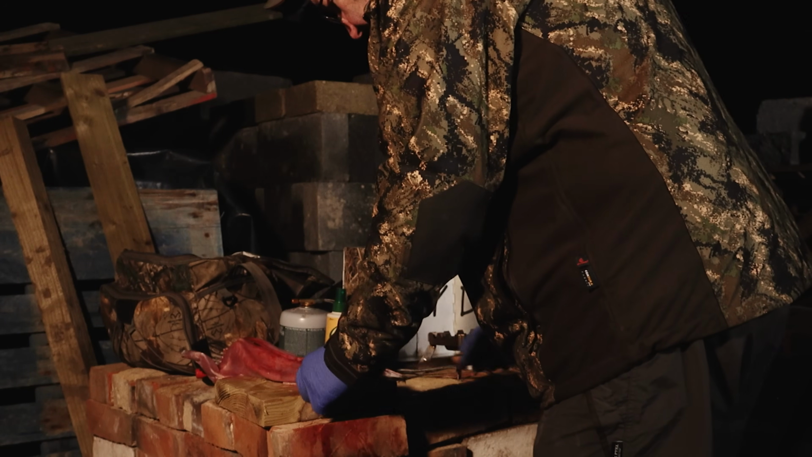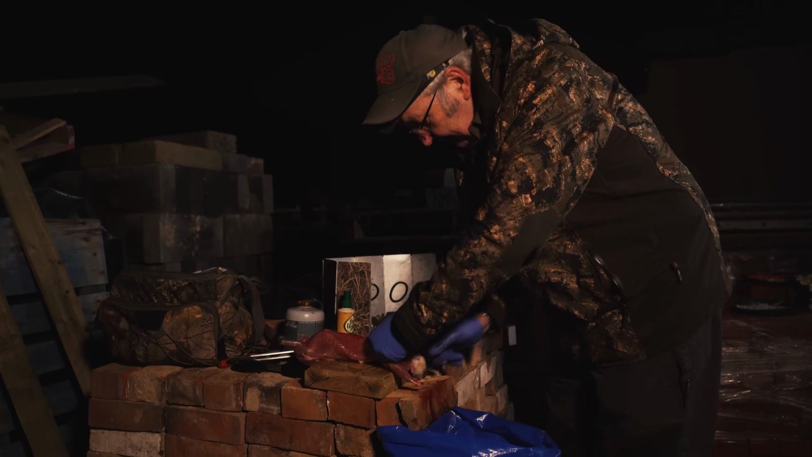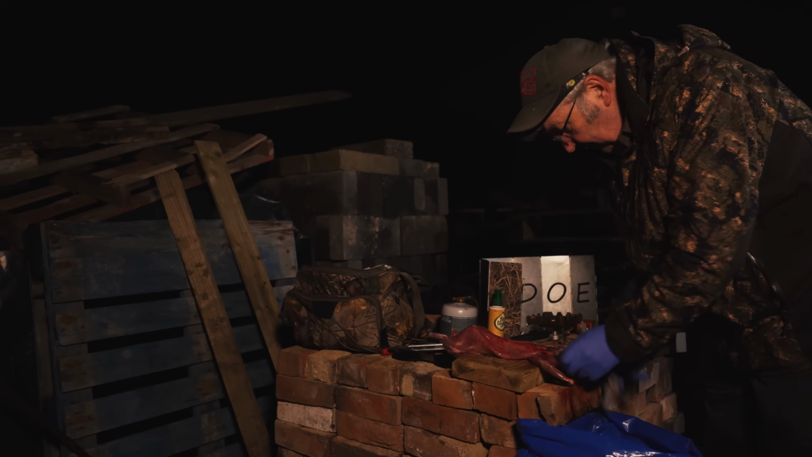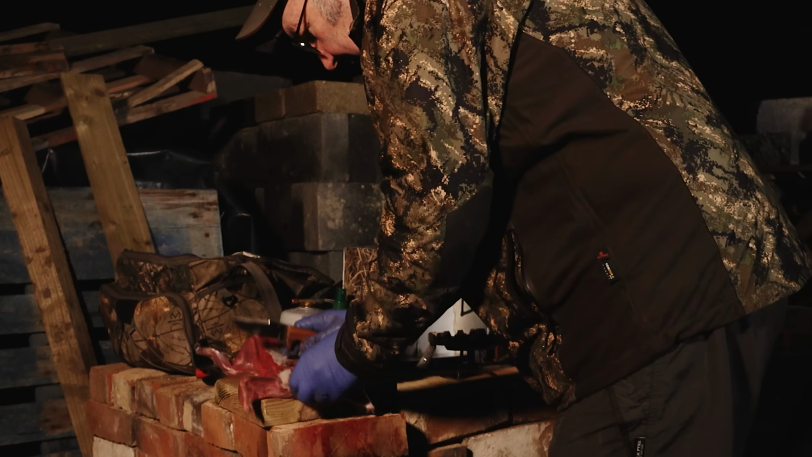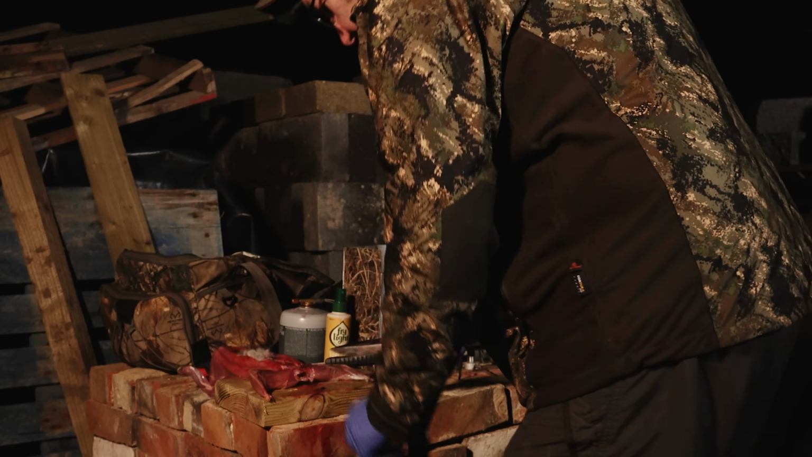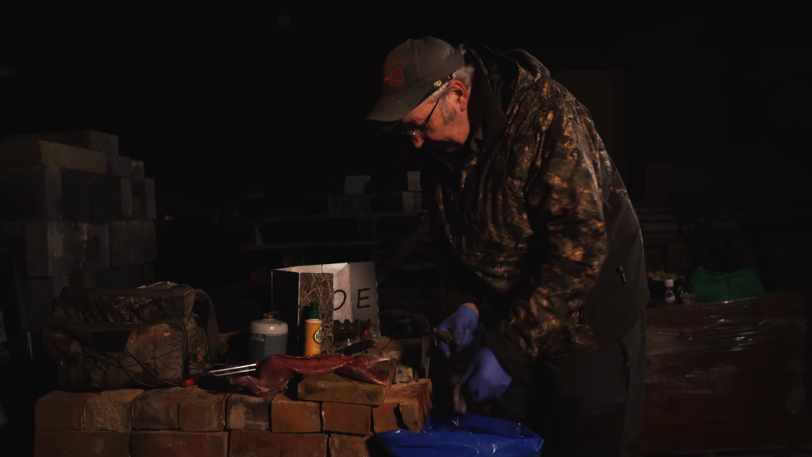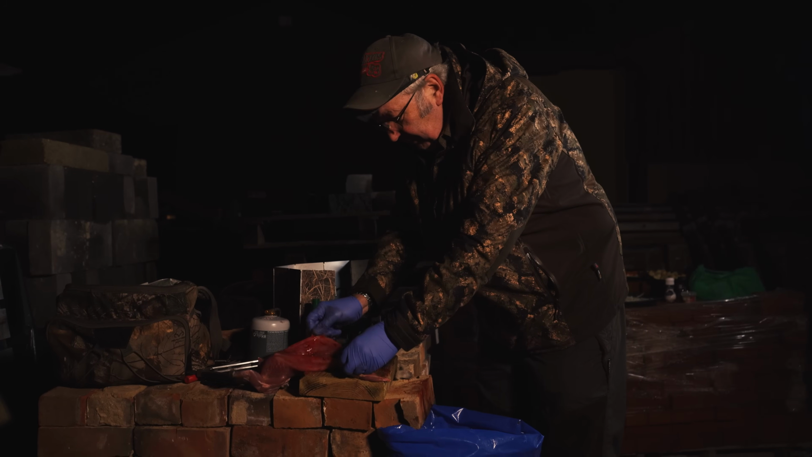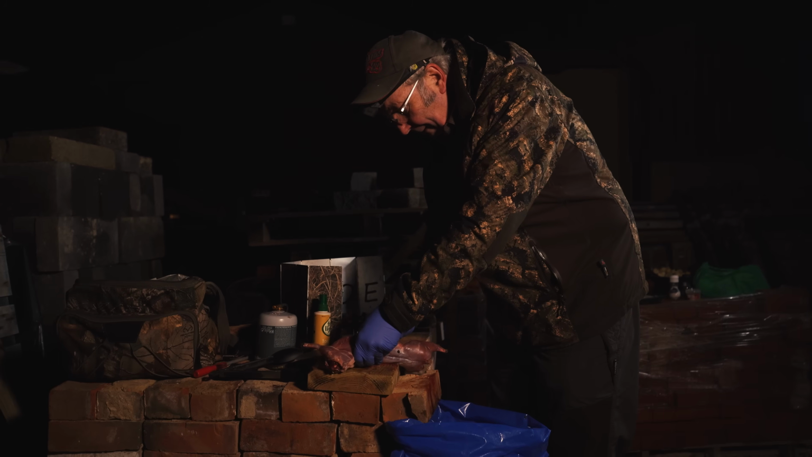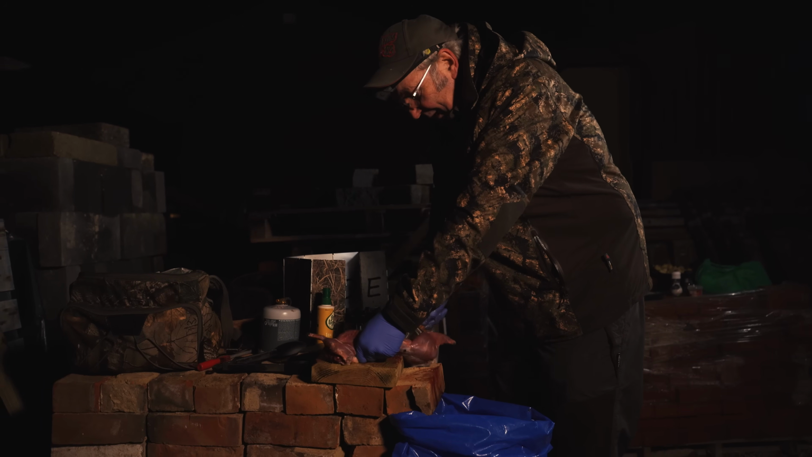What you want to do now is look for any drop-ins in there and remove the tract out of there. Cut all that away. You don't need any of that. None of that's any good. All these little bits. And my glamorous assistant in a minute is going to give it a good old wash out. So cut the belly flaps off.